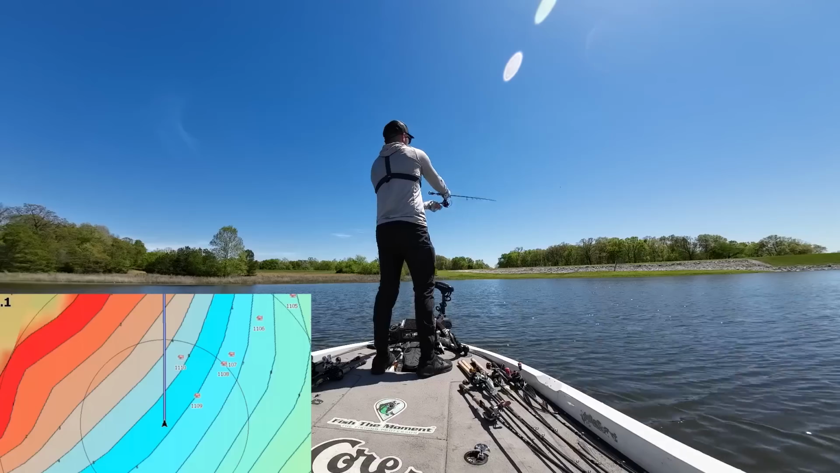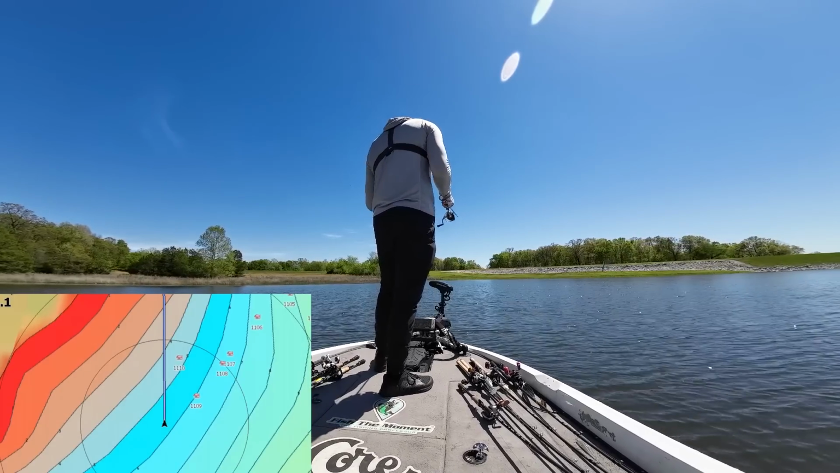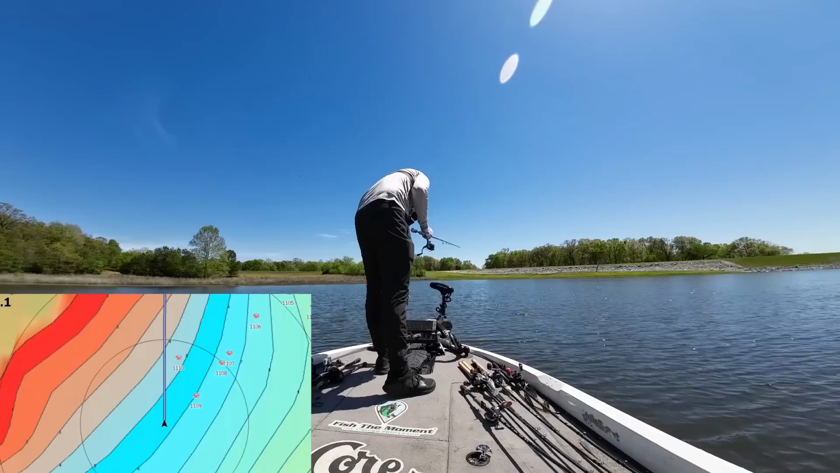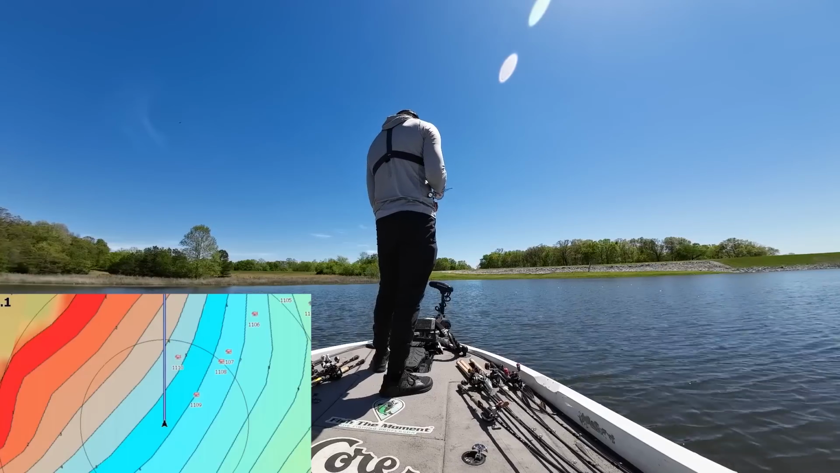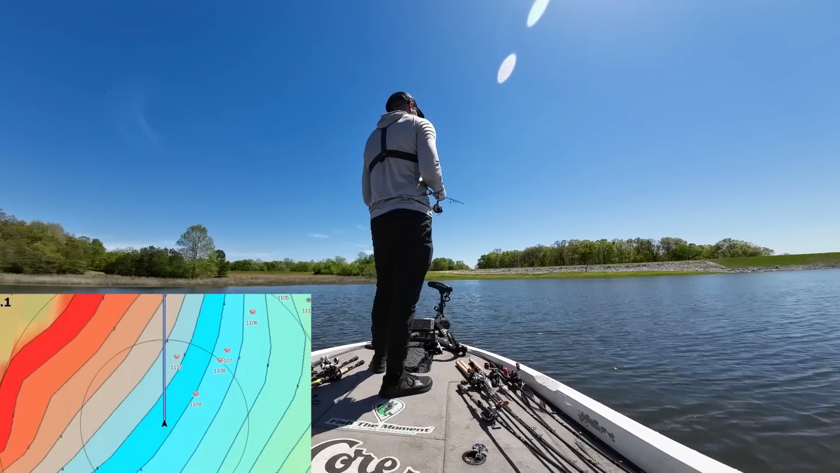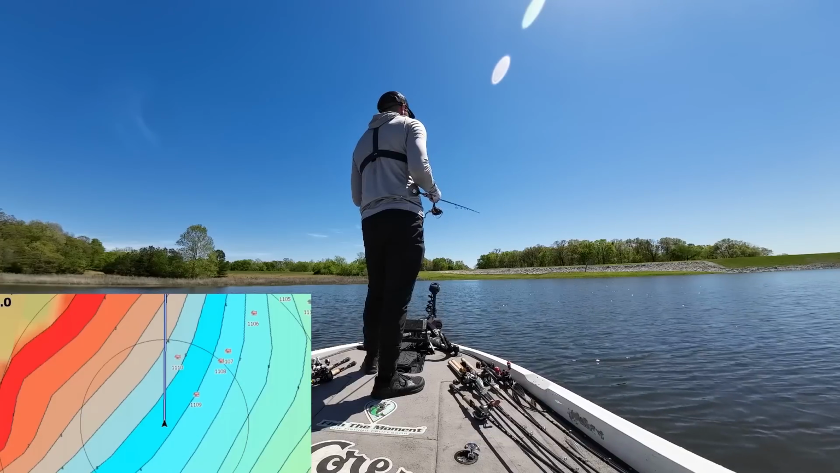I can't remember exactly on that first cast if I casted more down these waypoints. I have 2 waypoints here, 1110 and 1109. I can't tell if I casted more at the 1109 or the 1110, so we're gonna have to kind of cast around and see what's working, but we at least have this figured out now.